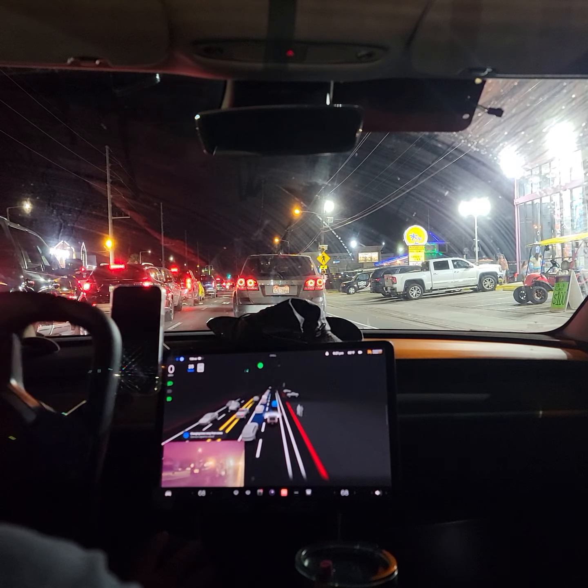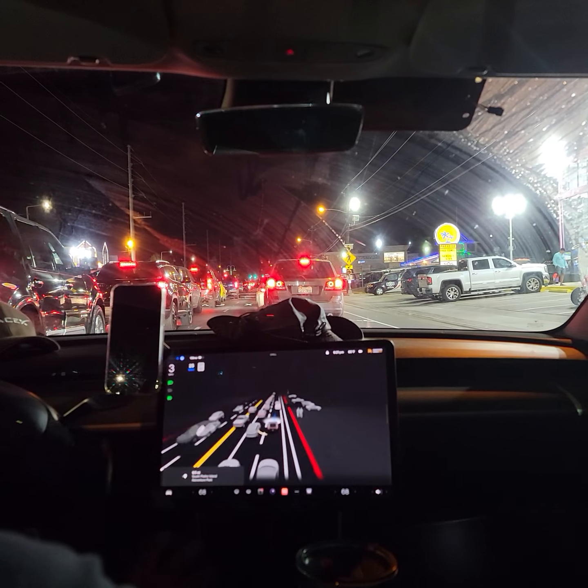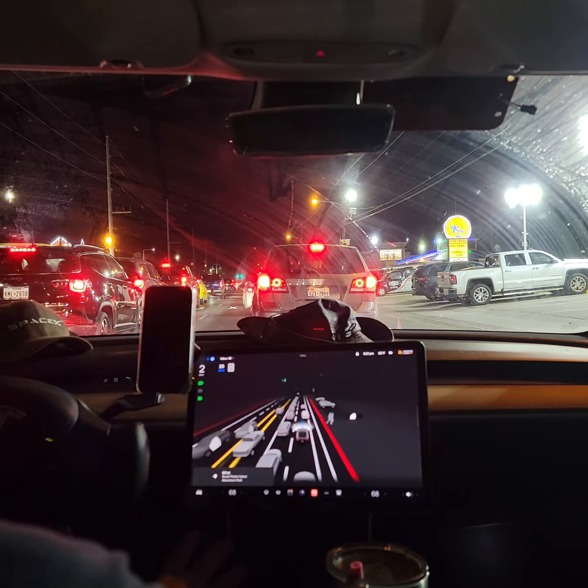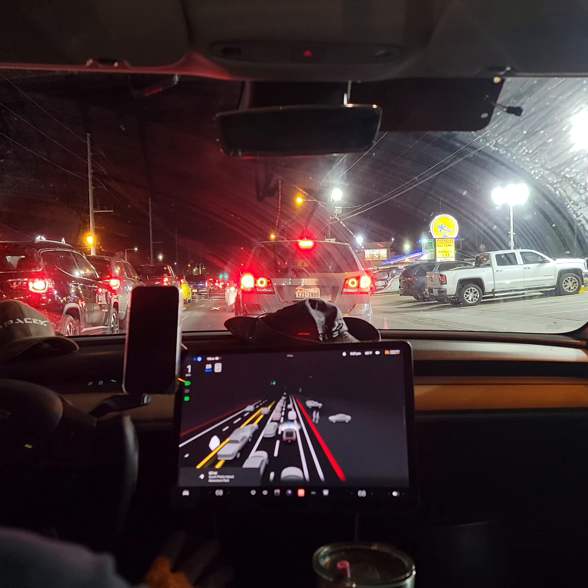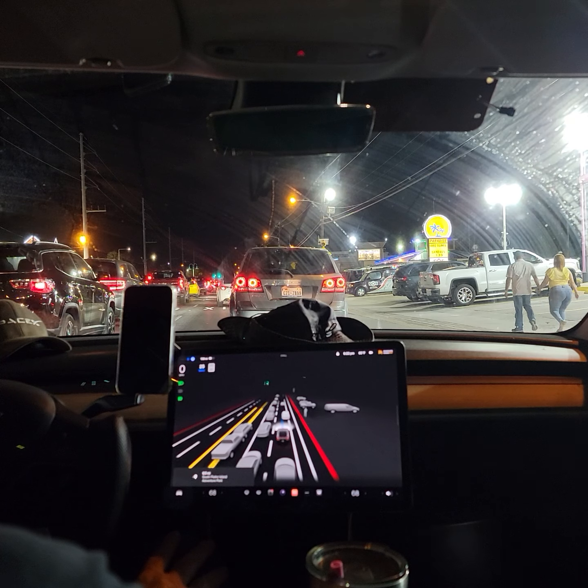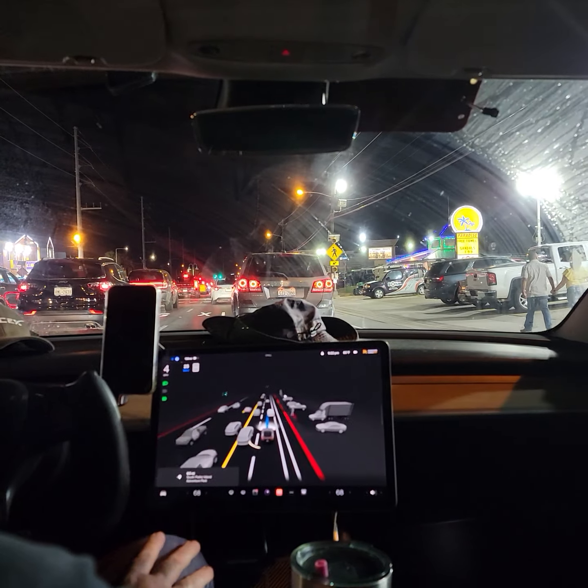I don't know why it's trying to turn and it's thinking this car is not moving, but it changed its mind. That's good. It realized that we're just in heavy traffic. I don't think anybody would let us over there.